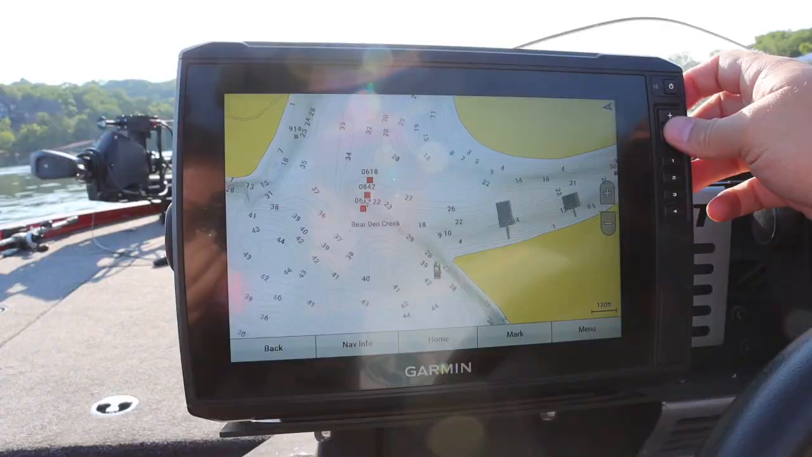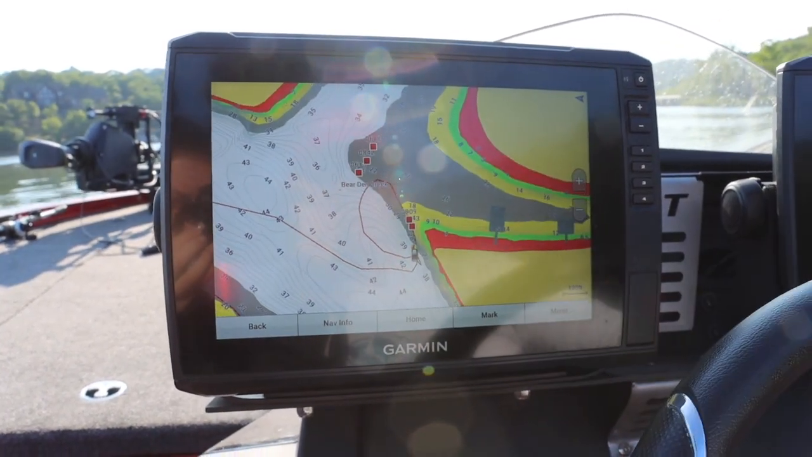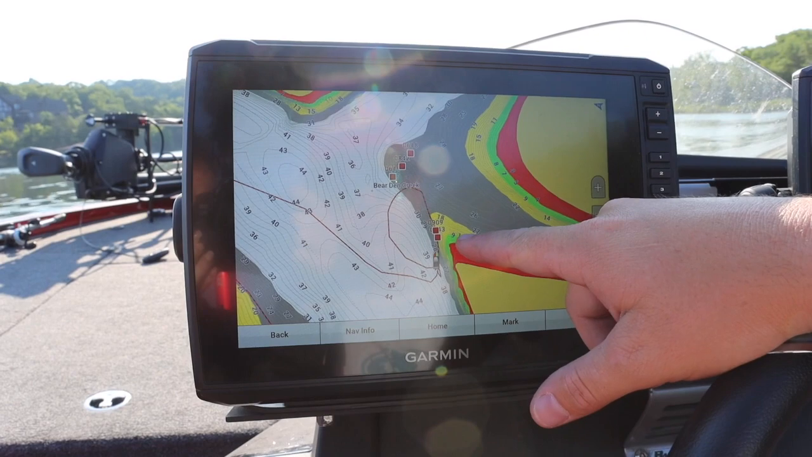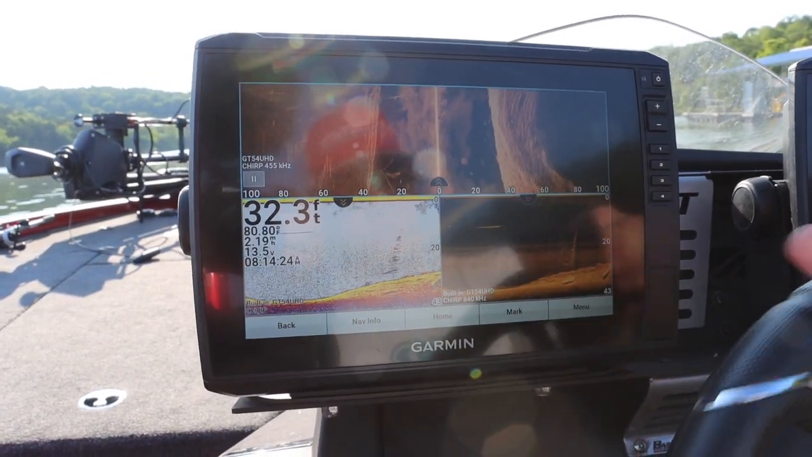a little bit easier. As you guys can see here, we're on a main lake channel swing point. A lot of people call this a bluff end point. It just sticks kind of out in the lake quite a ways. So what we're going to do is follow this point in the nose right here while looking at our Downscan and see if we find some fish.